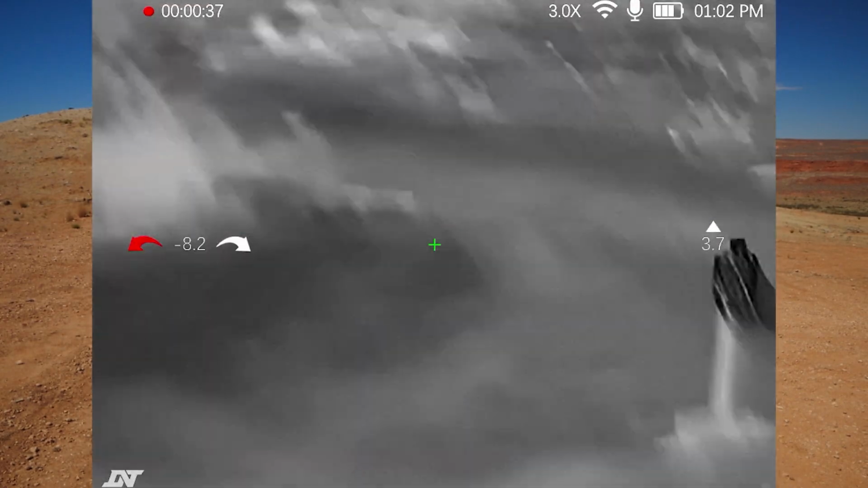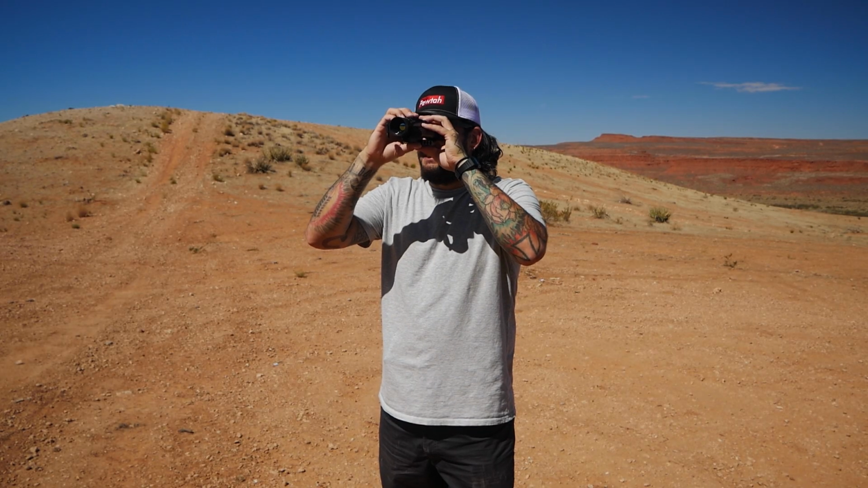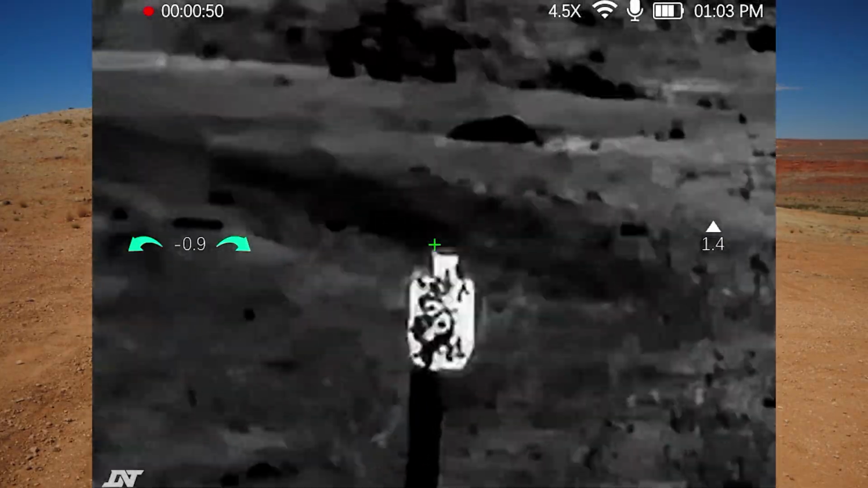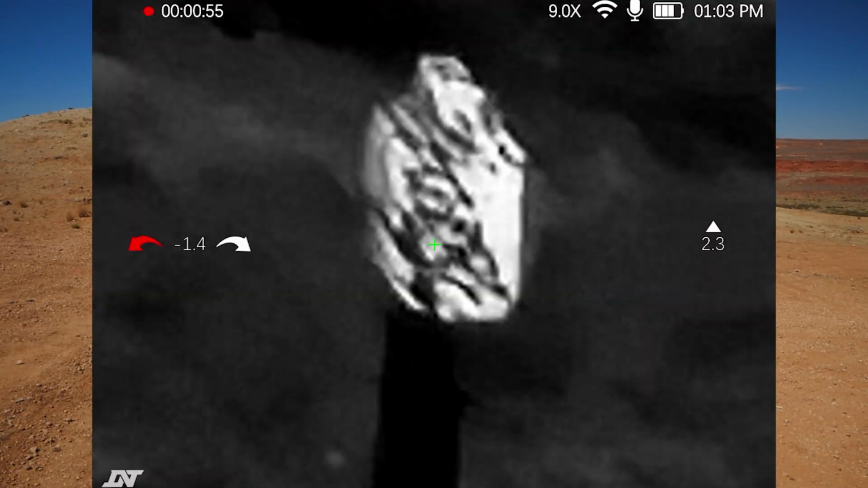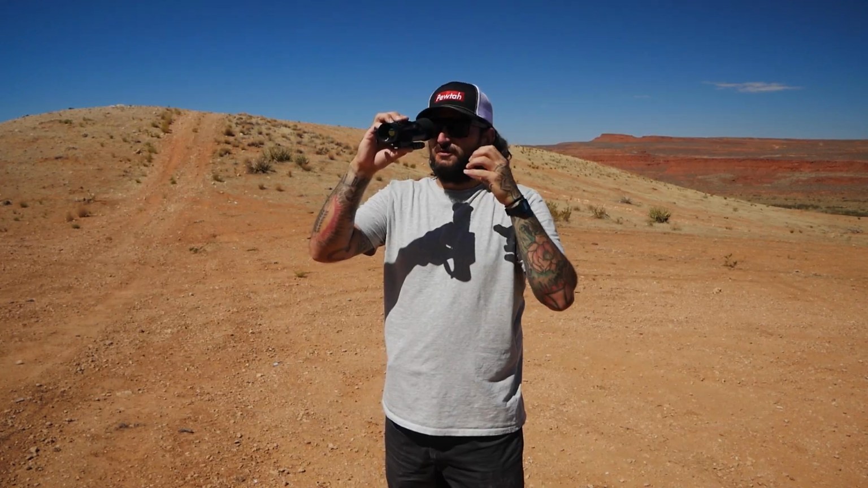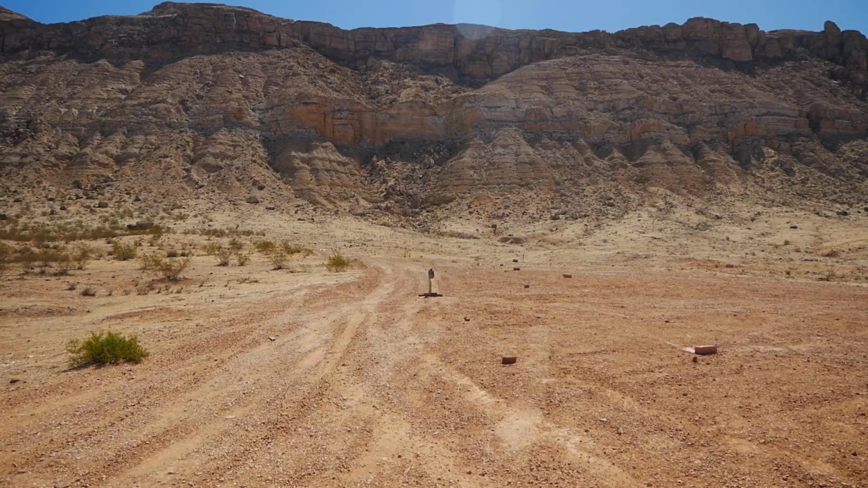Then let's go to my one complaint about this. Let's switch to White Hot right now. My one complaint is the base zoom. 3x is the base zoom on it. And then we will switch over. Then you have 4.5, 6x, 9x, 12x, which obviously is pretty awesome, but 3x I feel is a little too much of a zoom for the base zoom of it. And just for reference from what you were looking at, let's turn the camera around. Obviously, it's not going to look as far in the video, but we're about 20-ish yards.